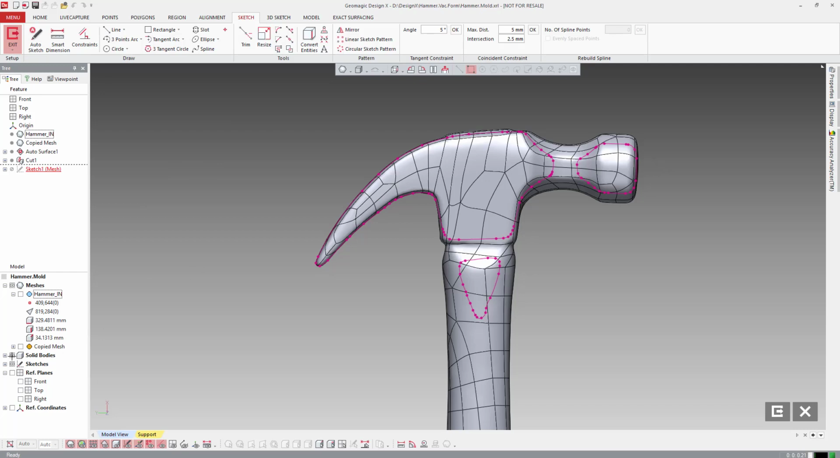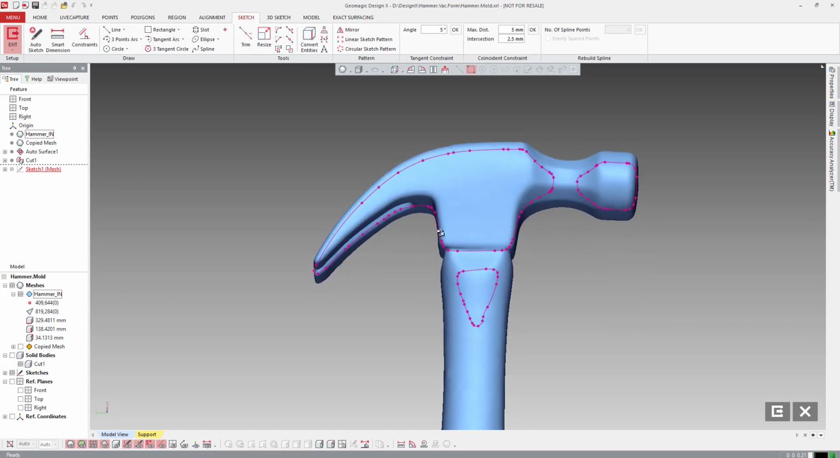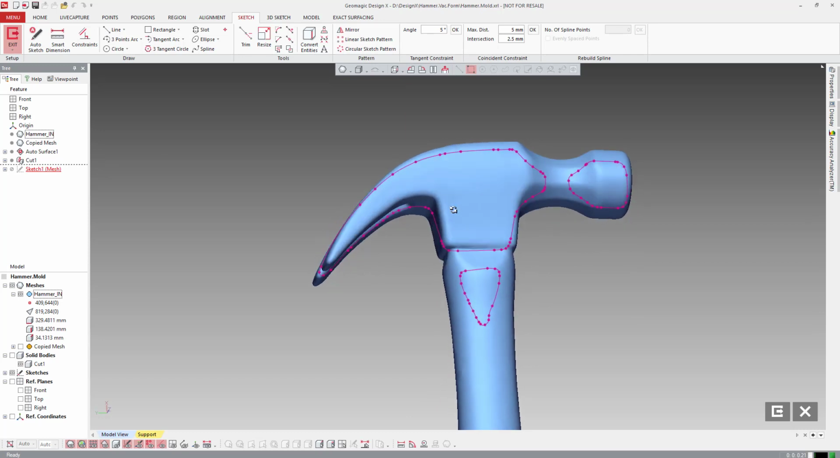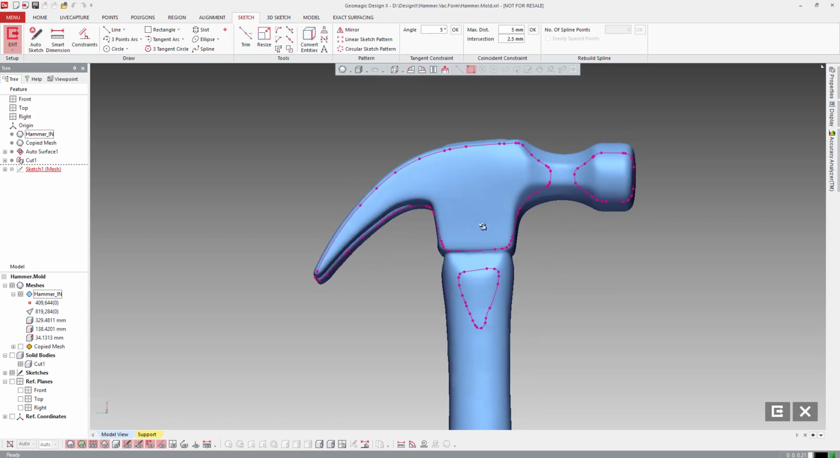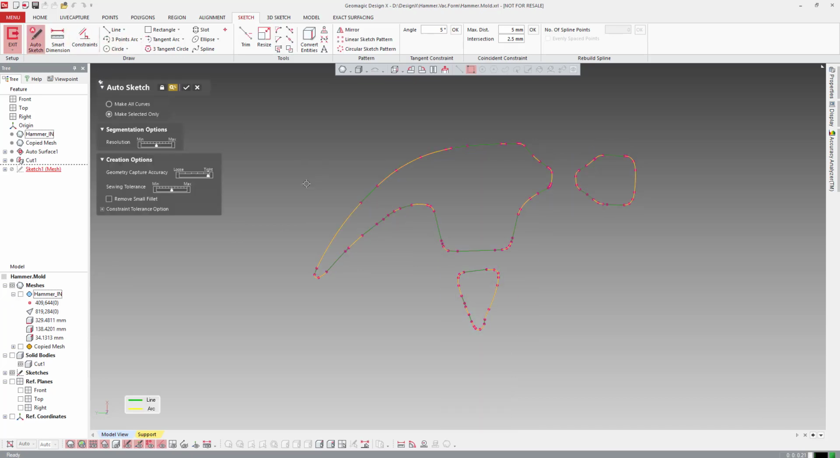Hide my solid here. And if we want, we can sort of look at the mesh and just figure out where that needs to be. So it looks like somewhere around in here to somewhere out there. Make it just a little bit bigger. So hide the mesh again. And I'm just going to come into Auto Sketch, and we're going to do something like this.